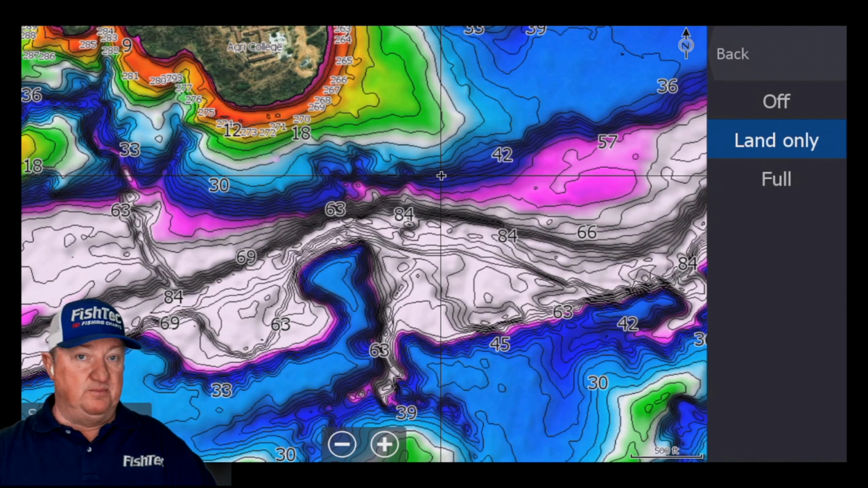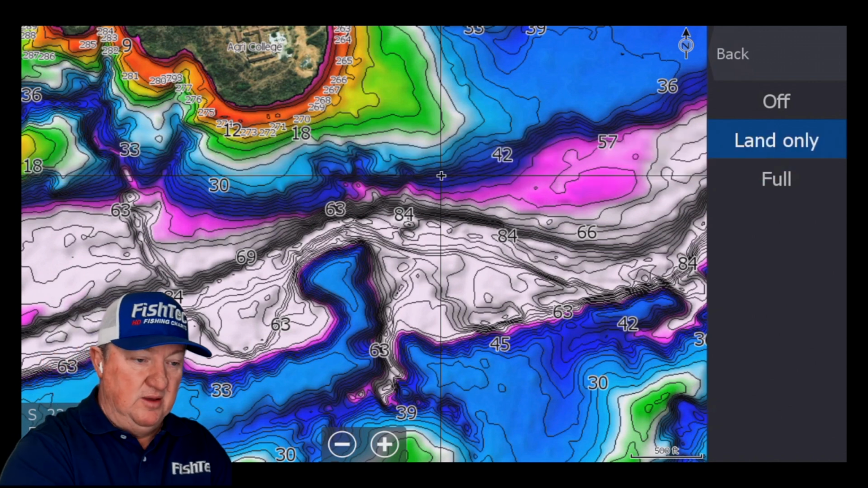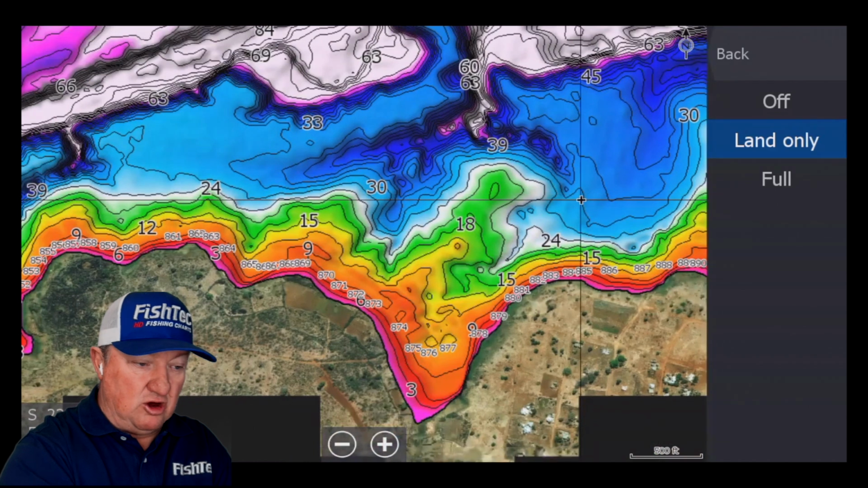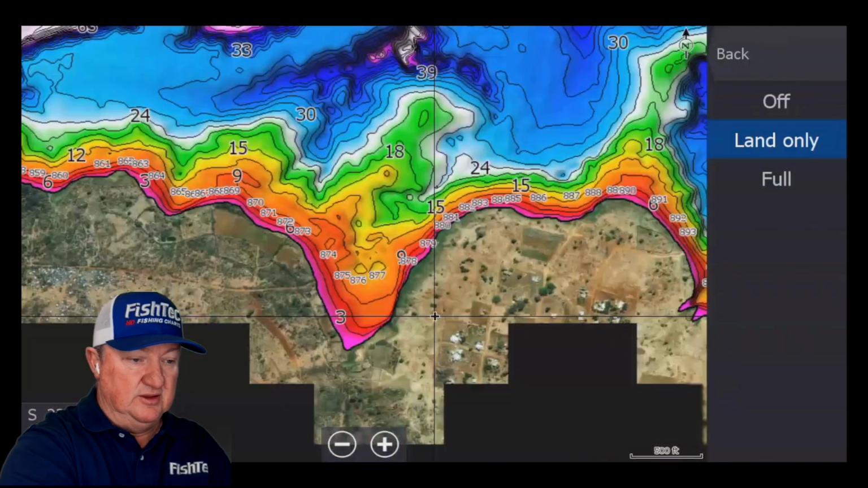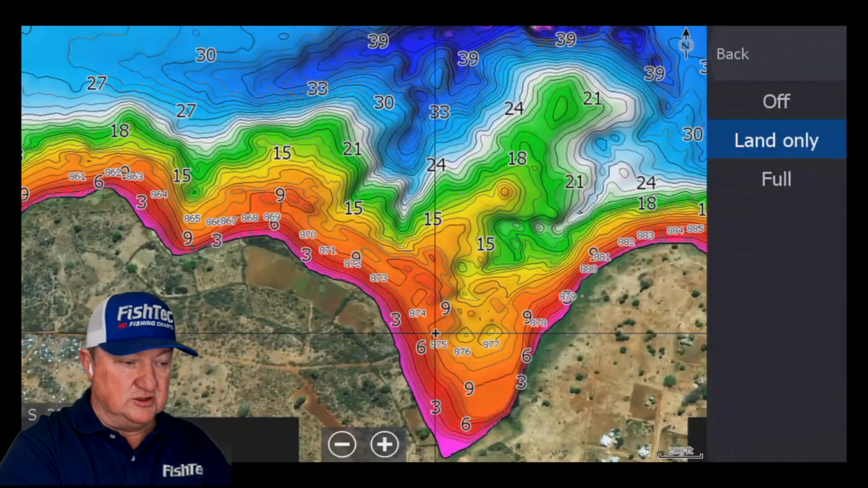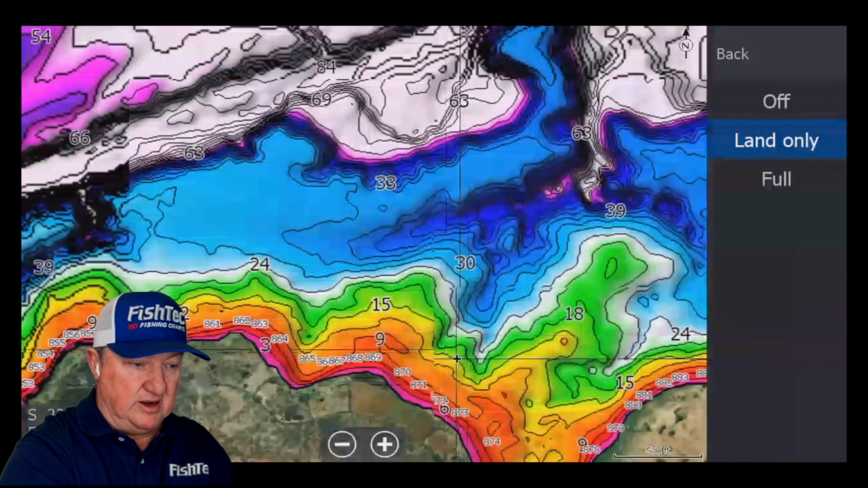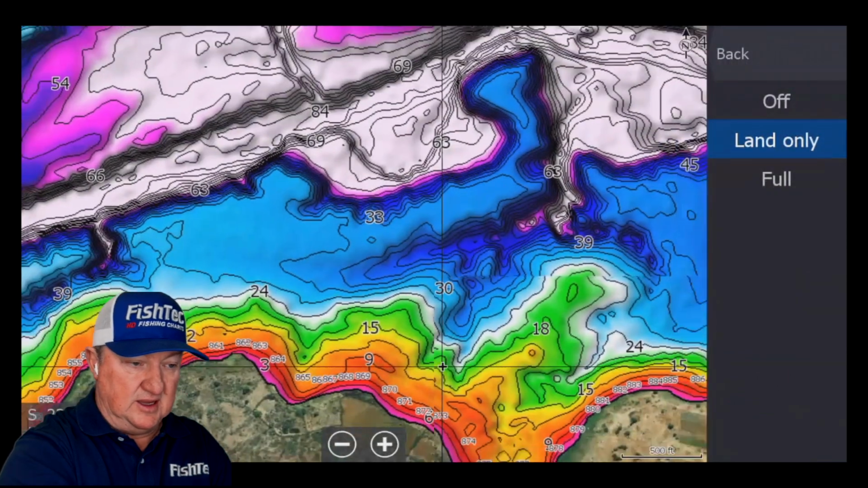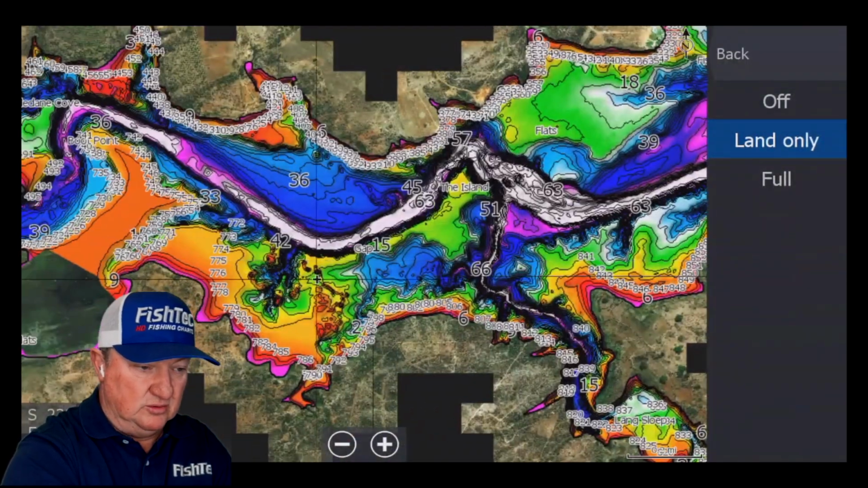And in order to put a good game plan together like that, you're going to need the UltraHF charts, which I will show you shortly. But yeah, so even for the bass guys, you will see this is really going to help you with your shallow game, targeting your shallow fish. So I strongly recommend this as a tool. And this shaded relief goes all the way.